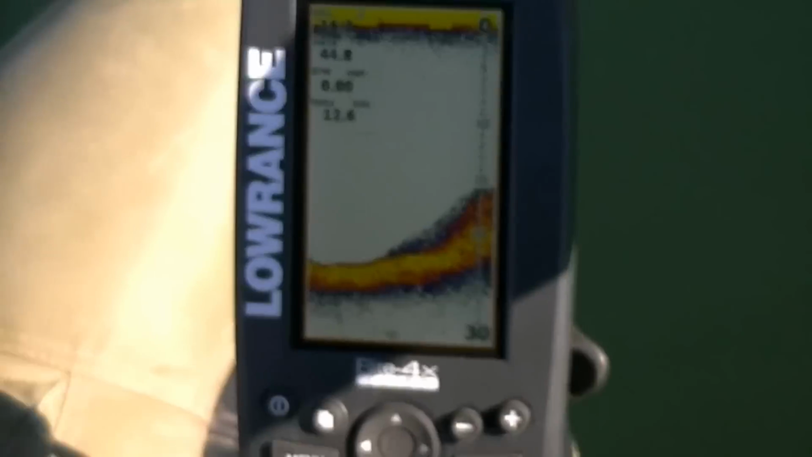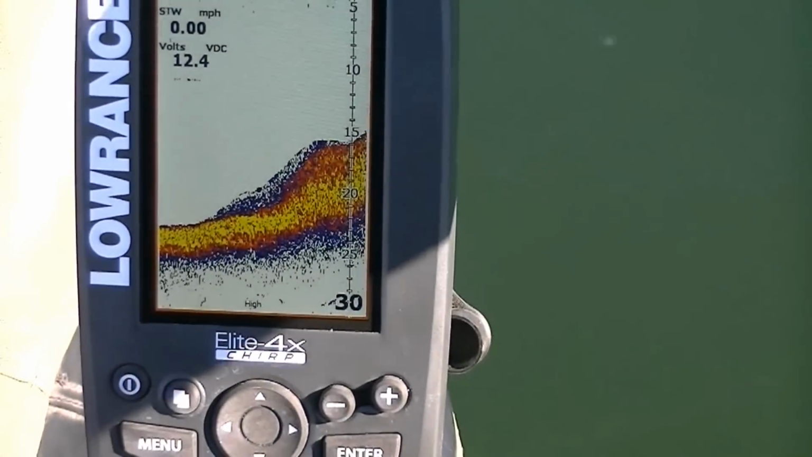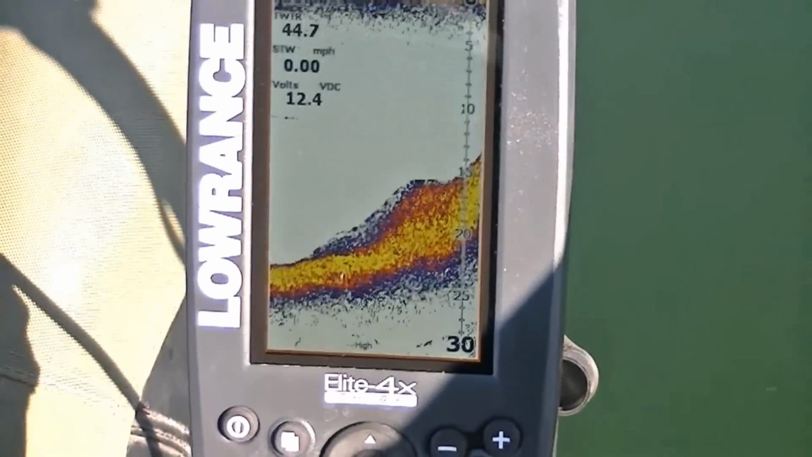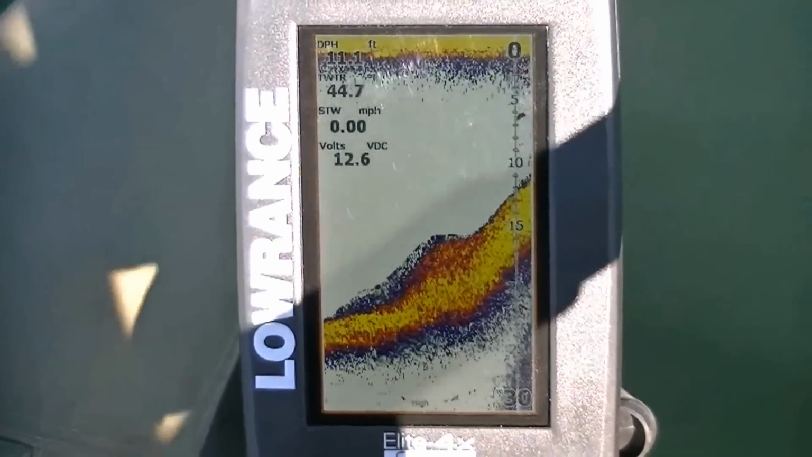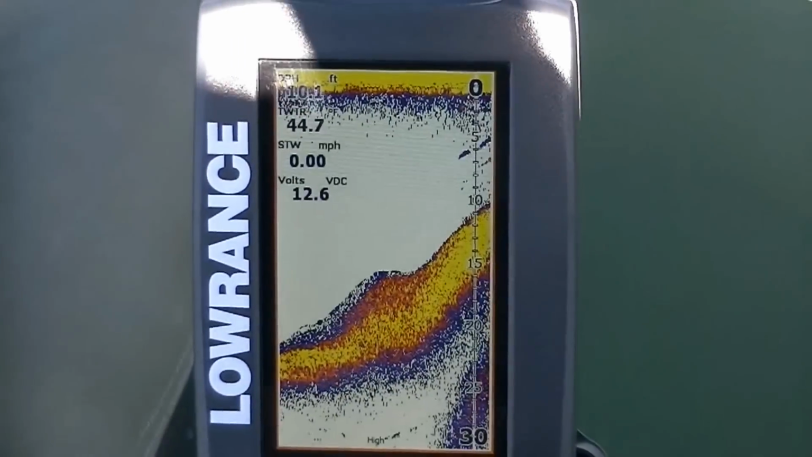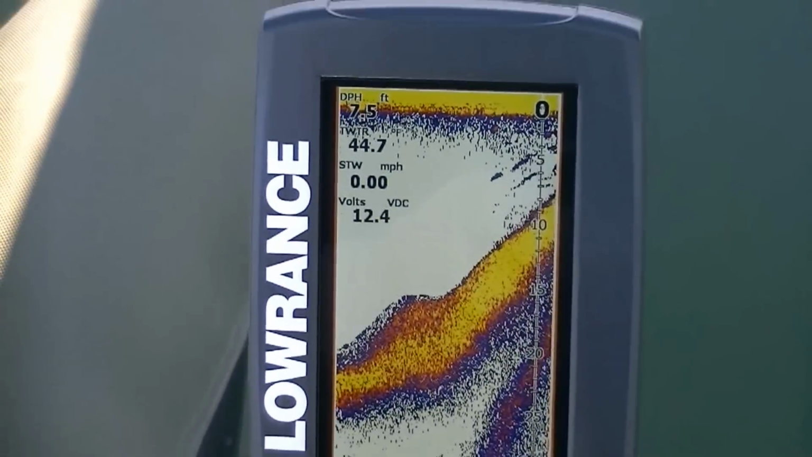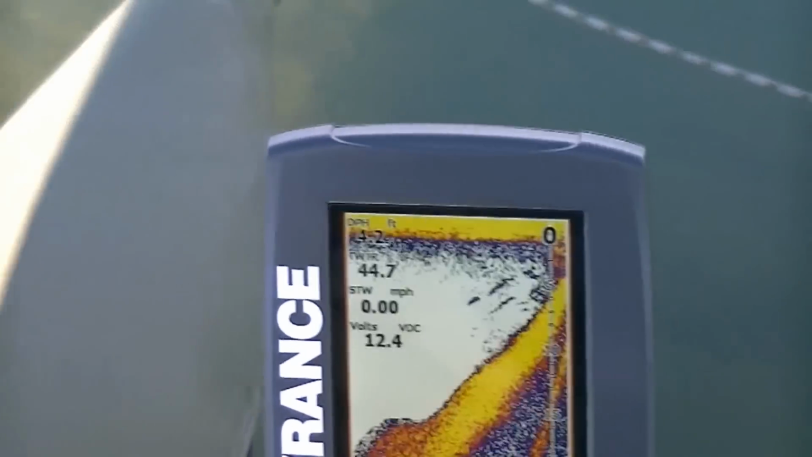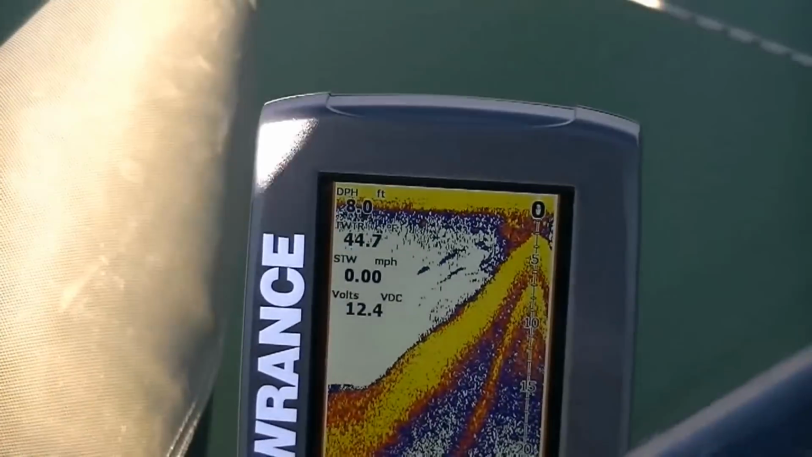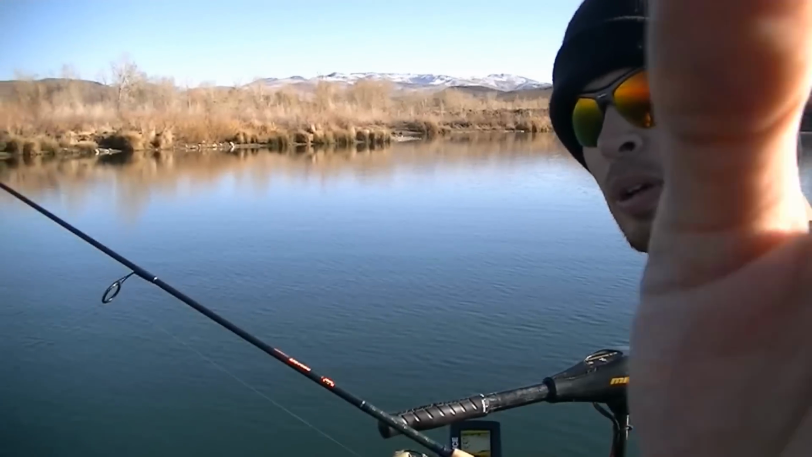It's a weaker return. The weaker returns on my fish finder are blue, and the stronger ones are yellow. So what I'm looking for, not necessarily arches, but lines, arches, blobs, anything that's got a yellow center and the edges start to go a little bit yellow for the weaker return. We're pulling up past this hump here, and I'm going to try to get into some fish. When I get into the fish, I'm going to turn the camera back on and we'll check them out. Okay, so here we go.